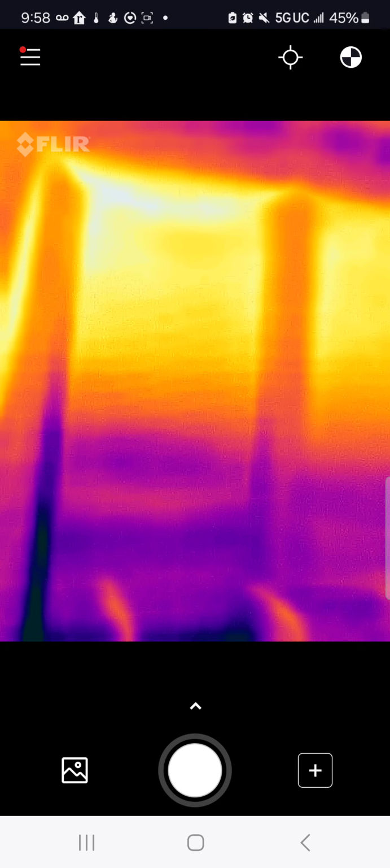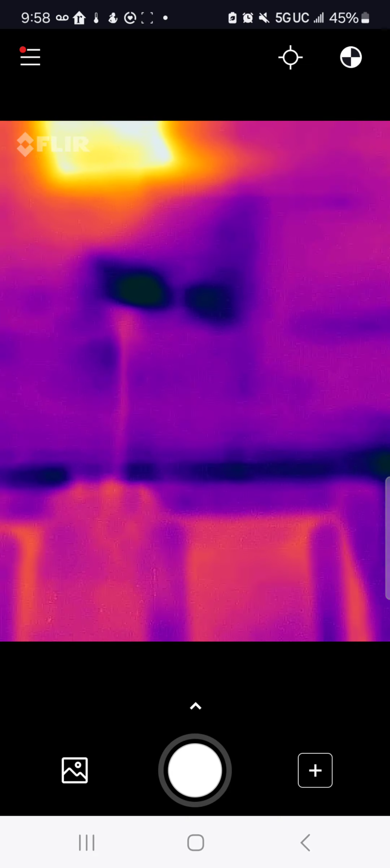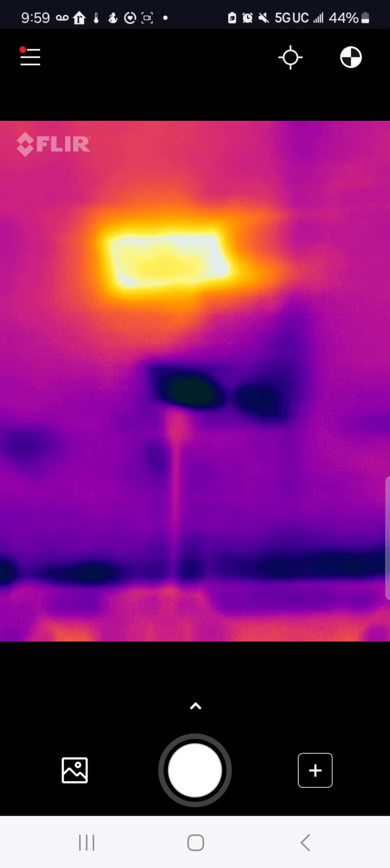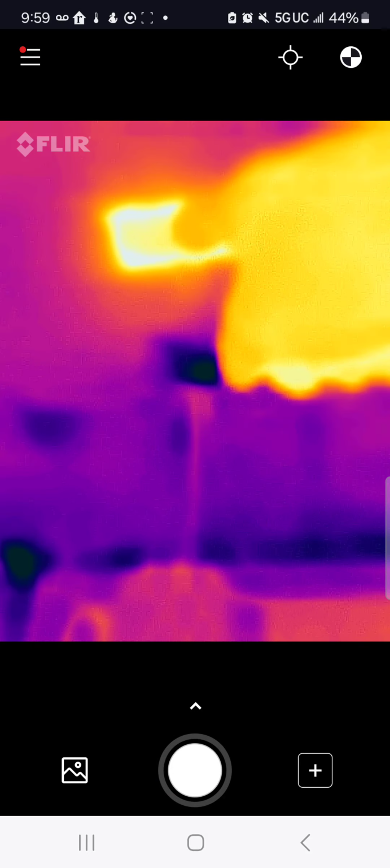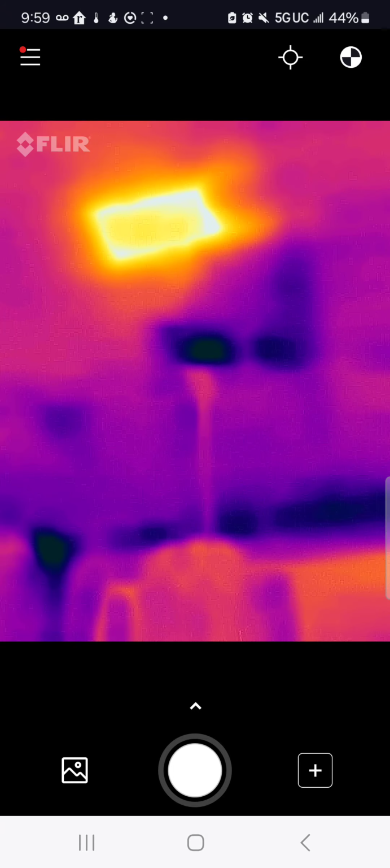And if we look at the ceiling here, you see that bright yellow area. This is where the air vent is, where the hot air is coming from. It's very yellow because that's the heat that comes into the room here.